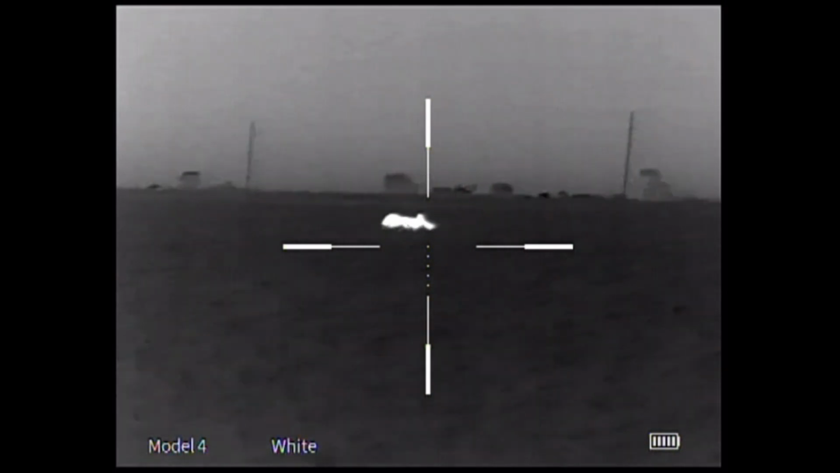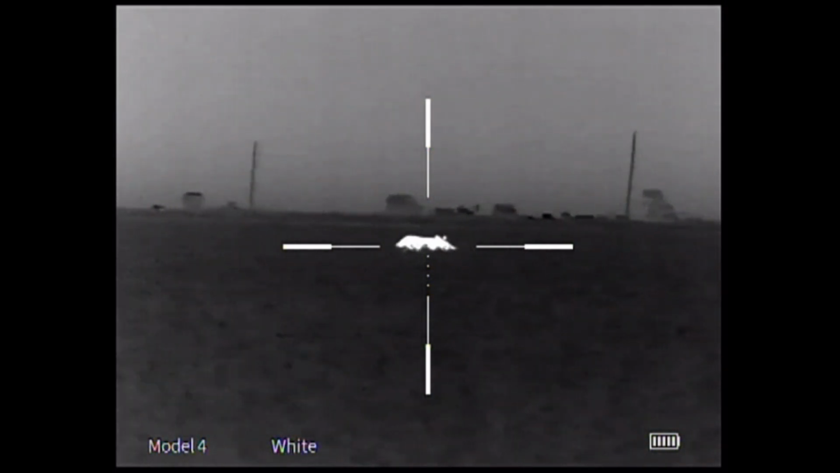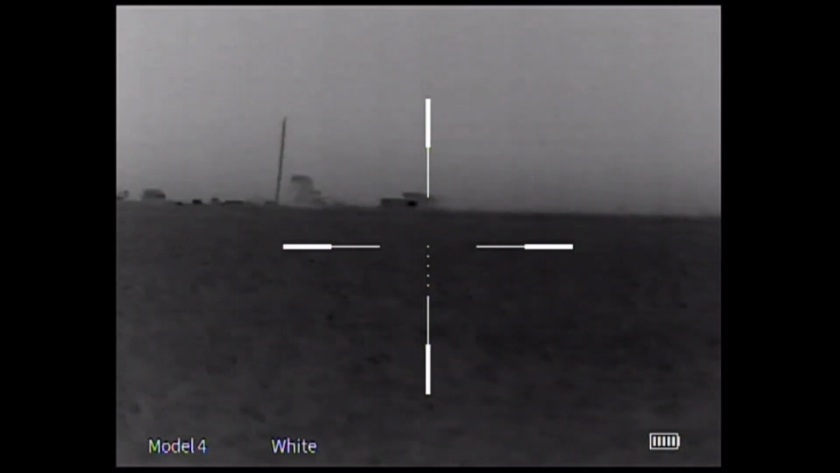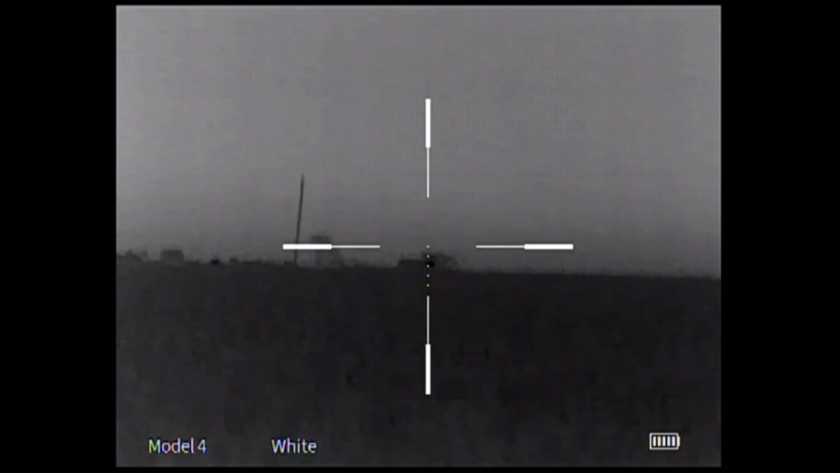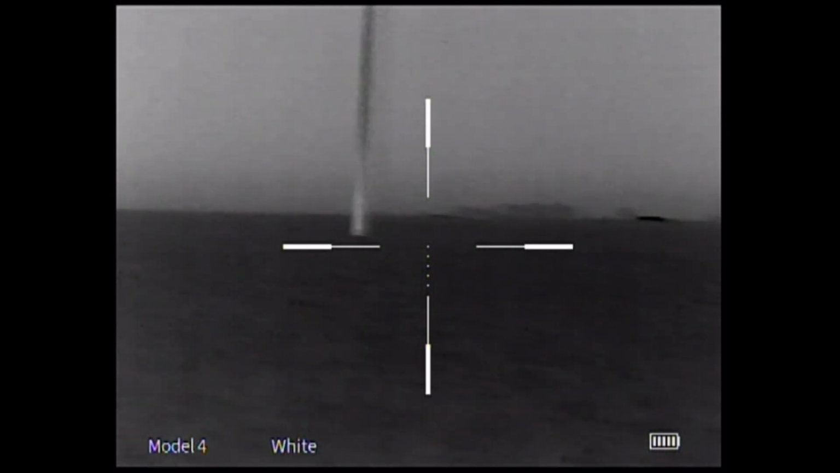She's getting steady. How are you feeling behind the rifle at this time? I was feeling confident. Yeah, you put a good shot on it right there. And it went down, went straight down. Running? Can't see it. But this pig was not dead.